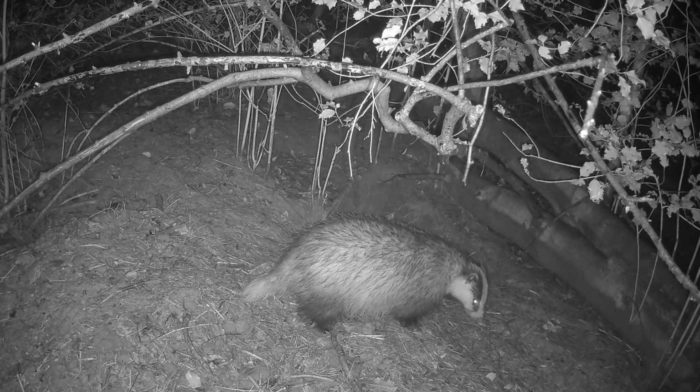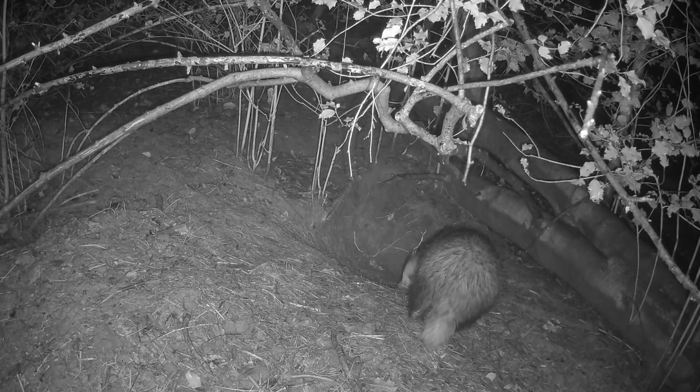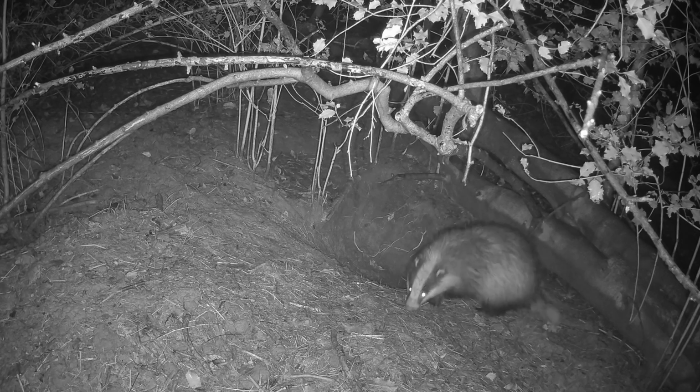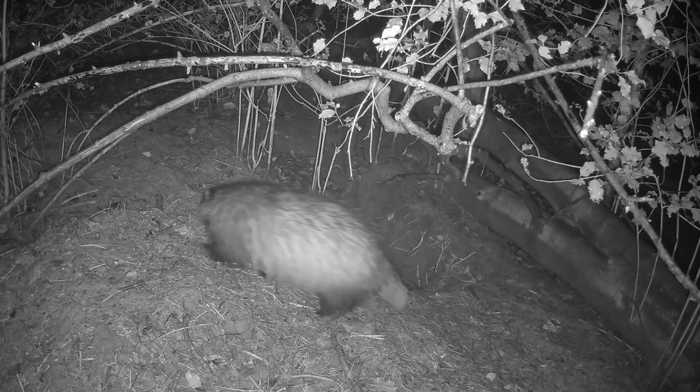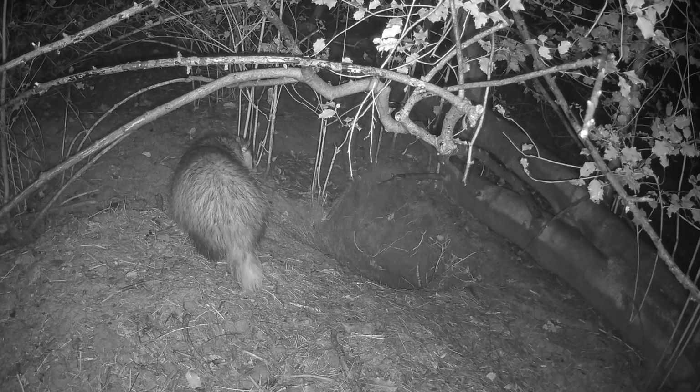So I sort of observed over a week which direction they were primarily taking, and I decided then to place the cameras along that trail, sort of 10 or 15 yards away, and then see where they go from there, and then leapfrog them, if you like, along their route, just to see if there was a regular track or route that they were taking.